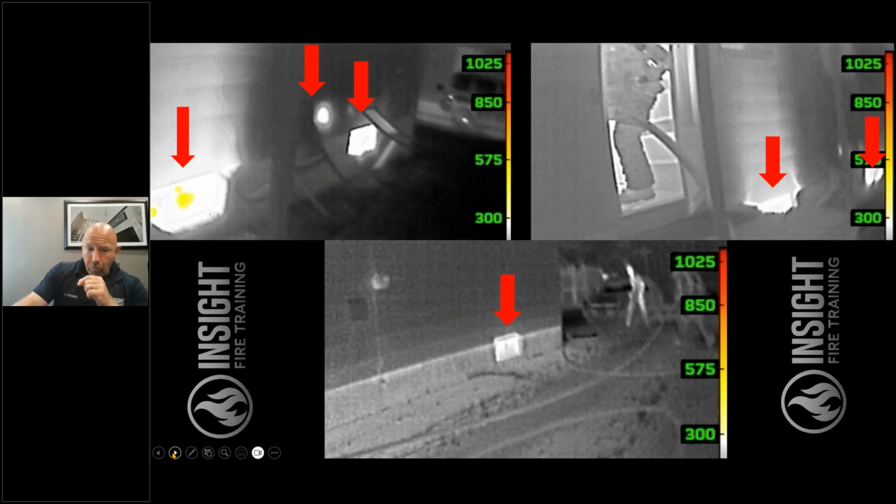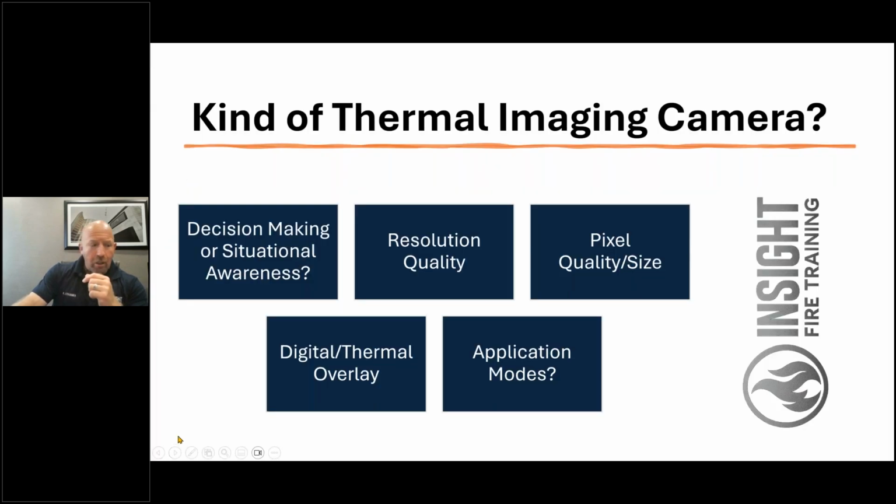John Lock also has a brilliant saying: is the camera confirming or contradicting what I think is occurring? I think that's a wise statement we should all consider. The last part of our acronym is, what kind of camera are you using?